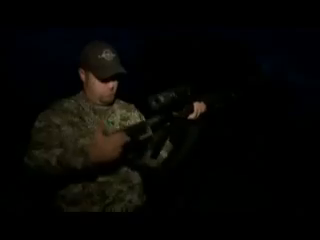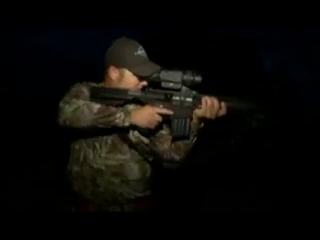Basically, we're just going to drive out in the middle of the field. Of course, we check the field first, nothing there. Drive out into the field by the pivot, and basically we was going to sit there, let them come out, make our move, plan of attack, stalk in with the wind in our face, and kill as many as we could kill before they run out of the field. We got the Hornady. We're going deep, baby. This is a night hunt. Put the light out, man.